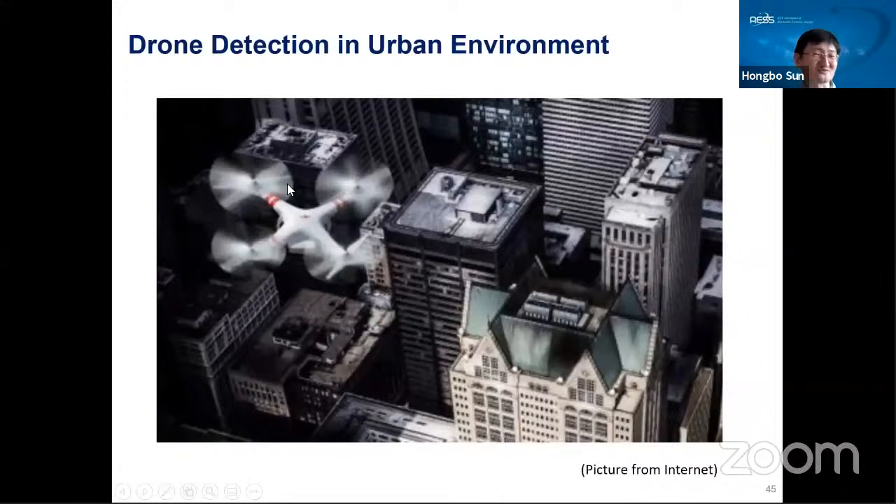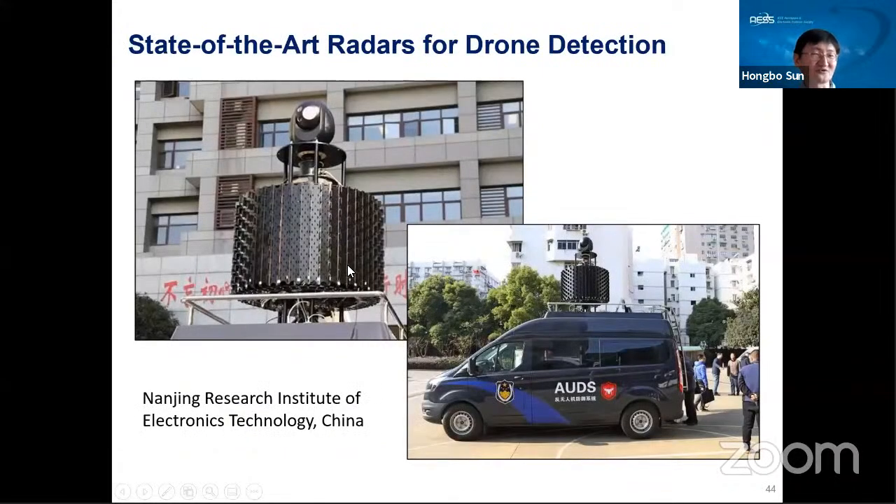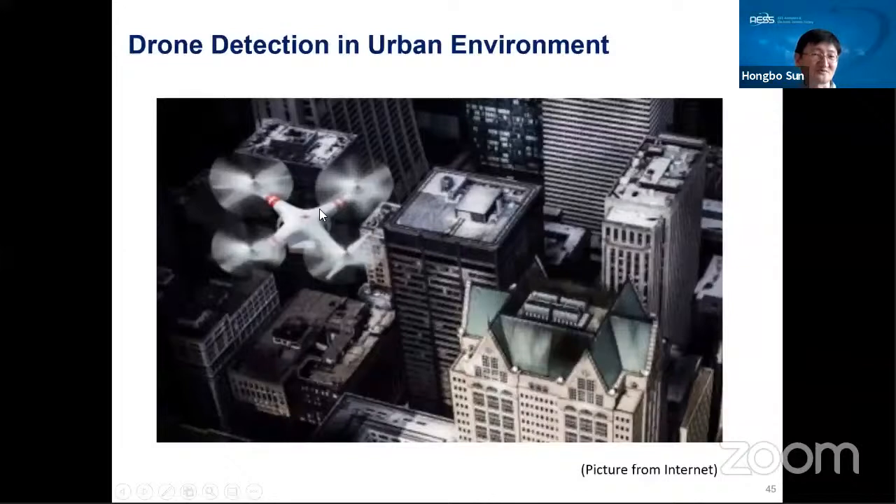Even though this radar system can detect drones at very long distances, for example 2 or 3 kilometers, if the drone flies in between the buildings, the radar is actually not useful. It is a total waste of money and resources to use a very expensive long-range radar system to detect the drone.